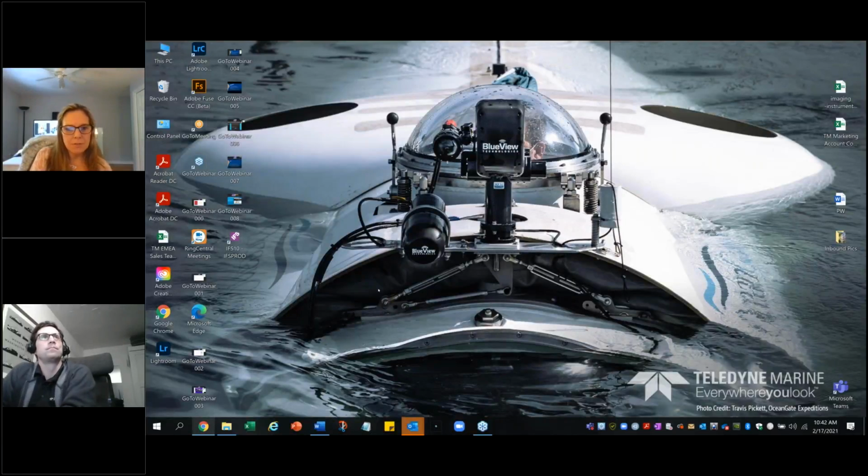Next question: can Blueview be used for inspecting small details, for example, damage to a ship hull? Absolutely. That's probably one of its strong suits: visual inspections of structures, ship hulls, really anything you want an acoustic camera look at. For a ship hull, the deployment can be more difficult depending on the size of the ship.